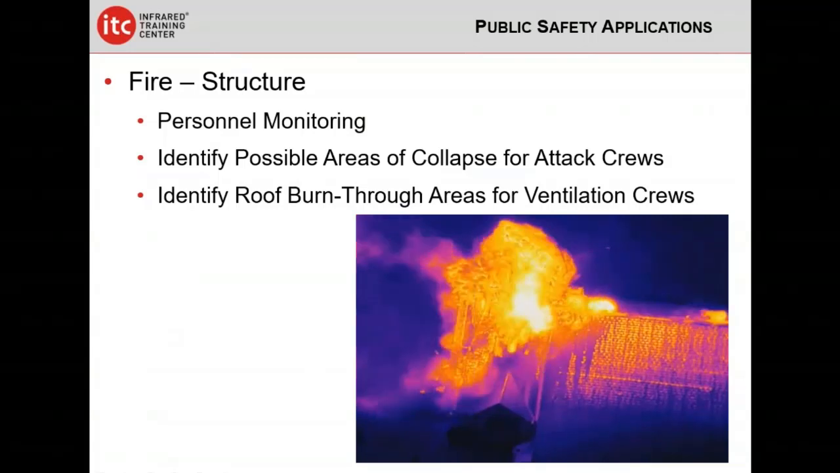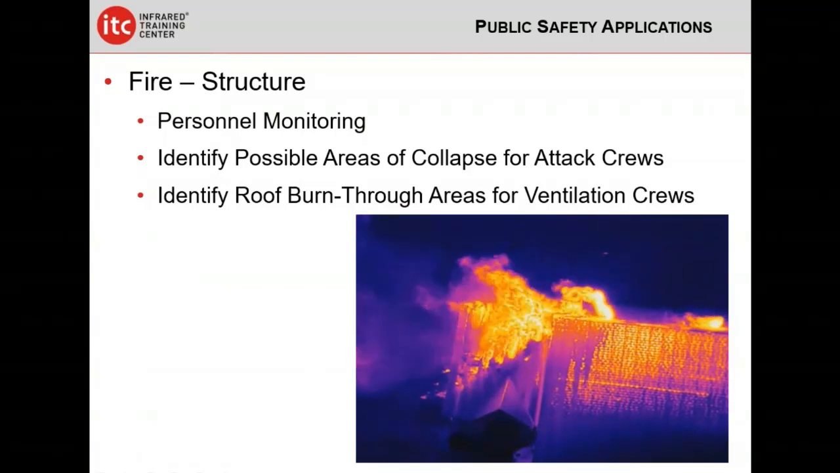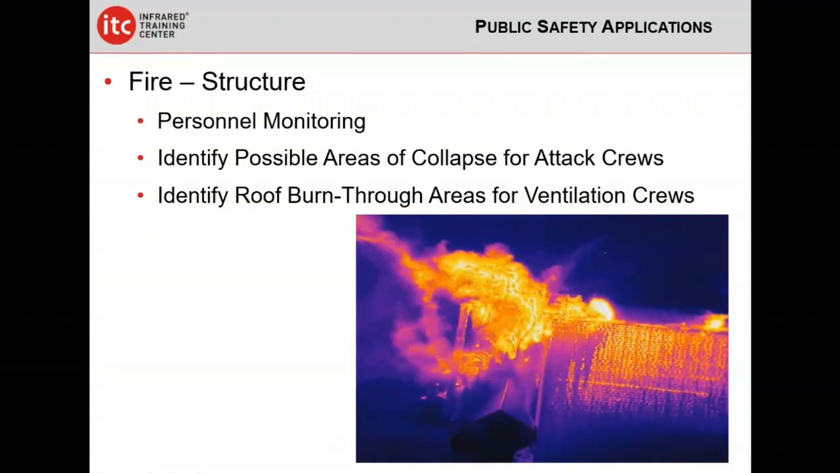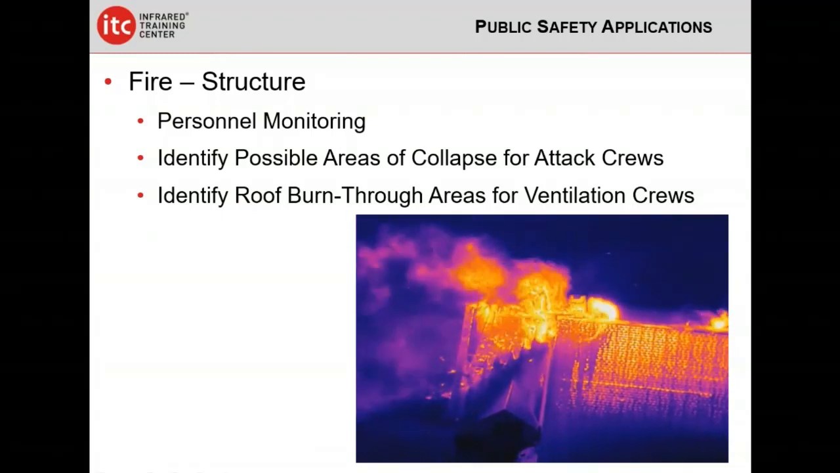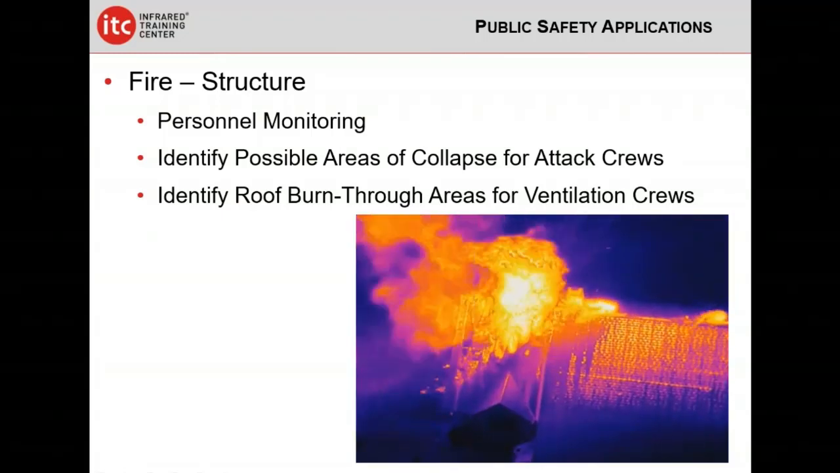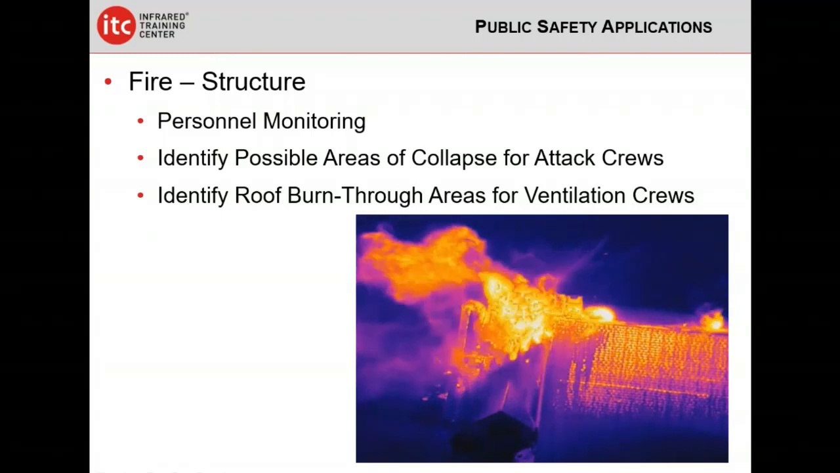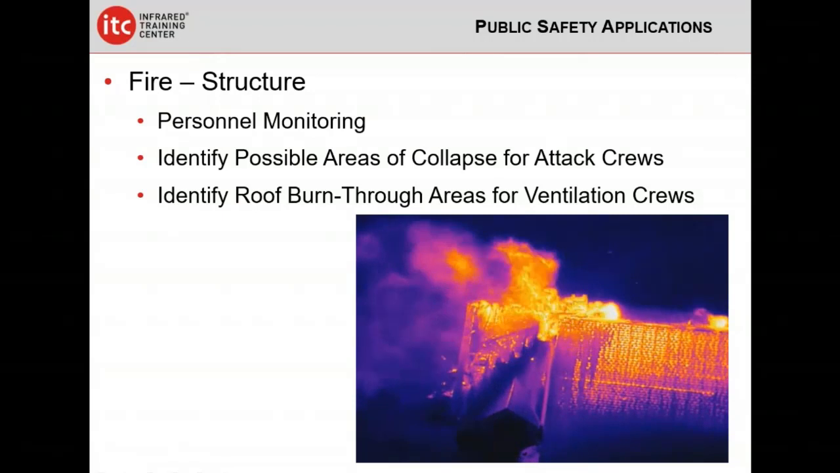Okay, so what are some of the applications that we're using thermal drones for? Well, obviously firefighting. I've carved this up into two different things: structure fire and wildfire. Structure fire thermal is really good because it can see through smoke. For monitoring personnel around a fire, the incident commander can get a live video feed of where all their people are around the structure, obviously not in it. And it can provide information on the integrity of the structure for attack groups or for ventilation crews on a roof in areas that might be in danger of burning through.